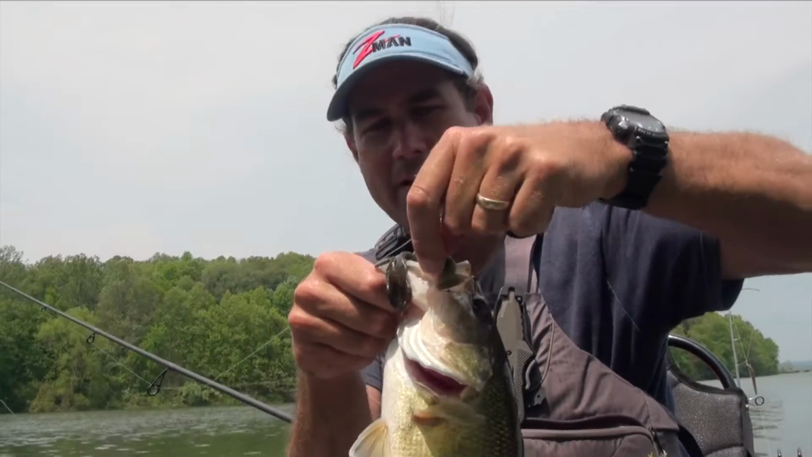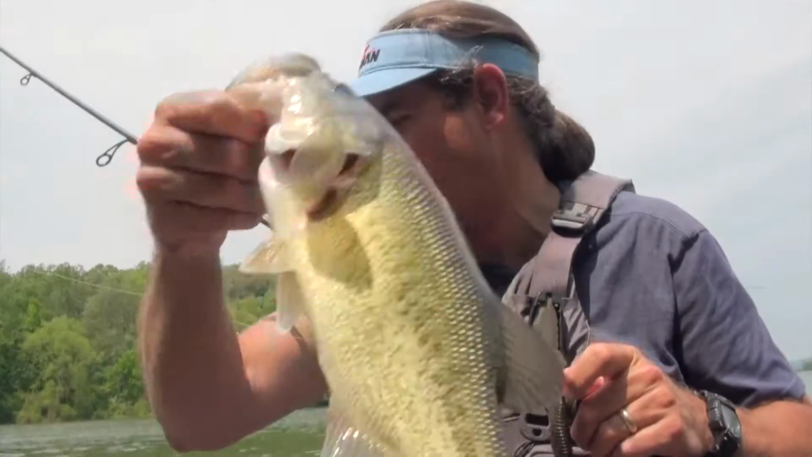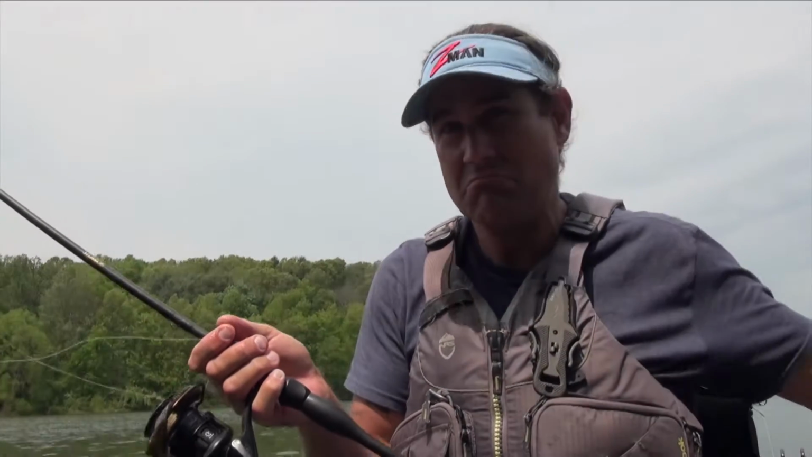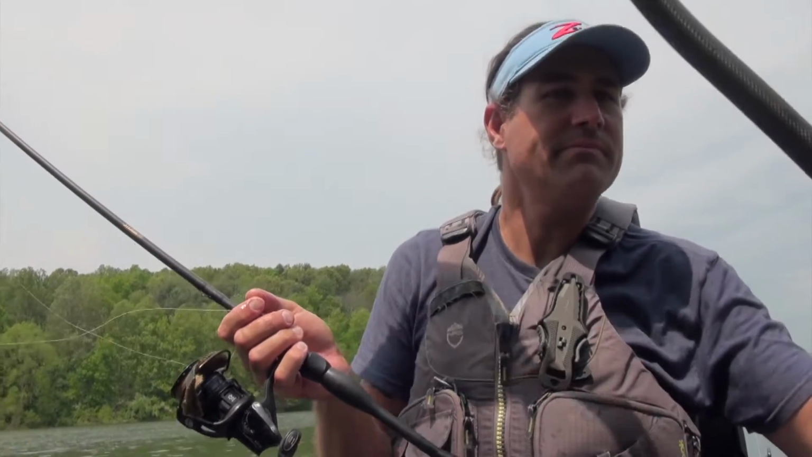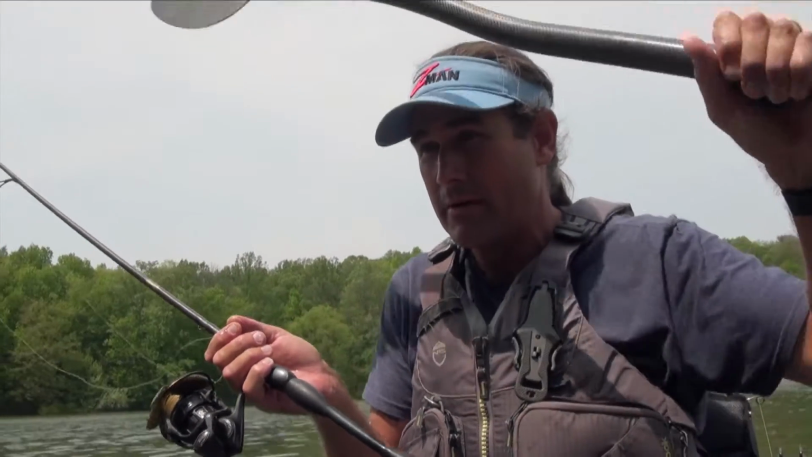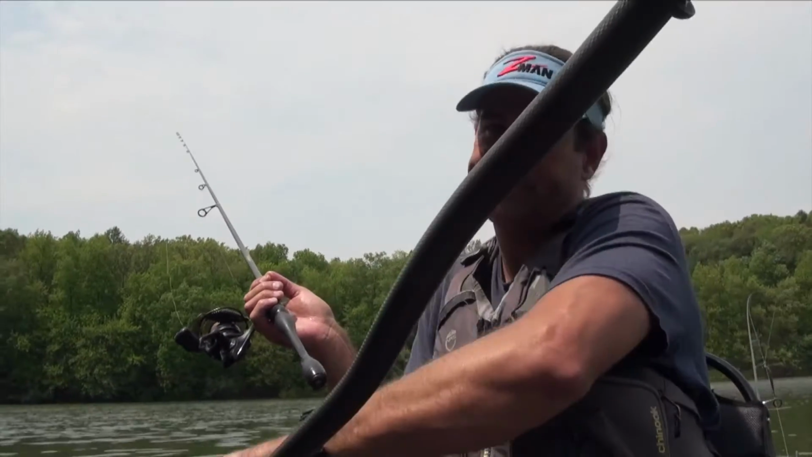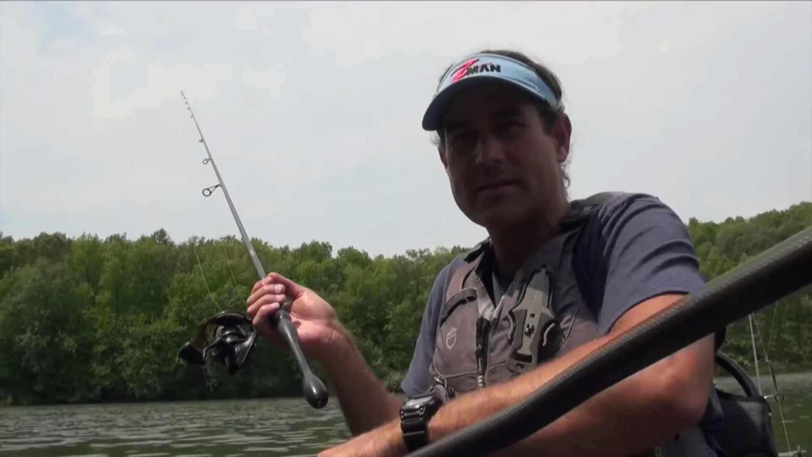You know, you find areas that you just see a lot of fish moving around, and just go in there, have faith. It's easy to have faith when you can look and see them, you know, right there on your screen moving around. I think that's the biggest advantage.